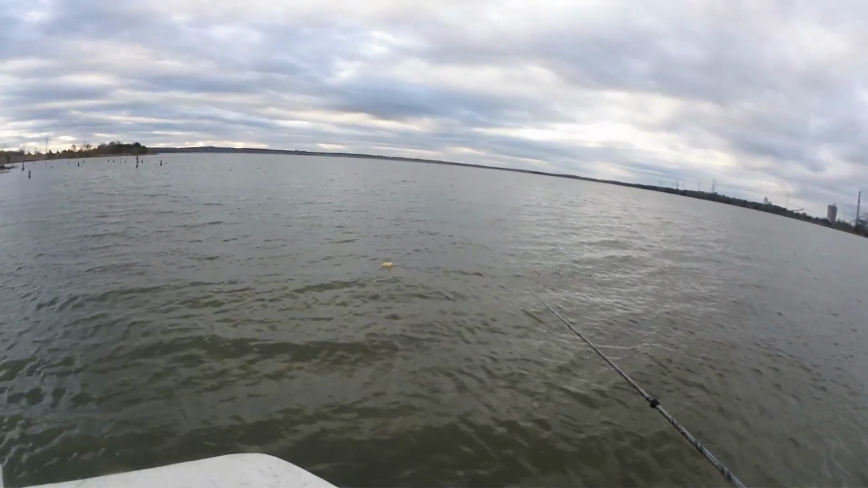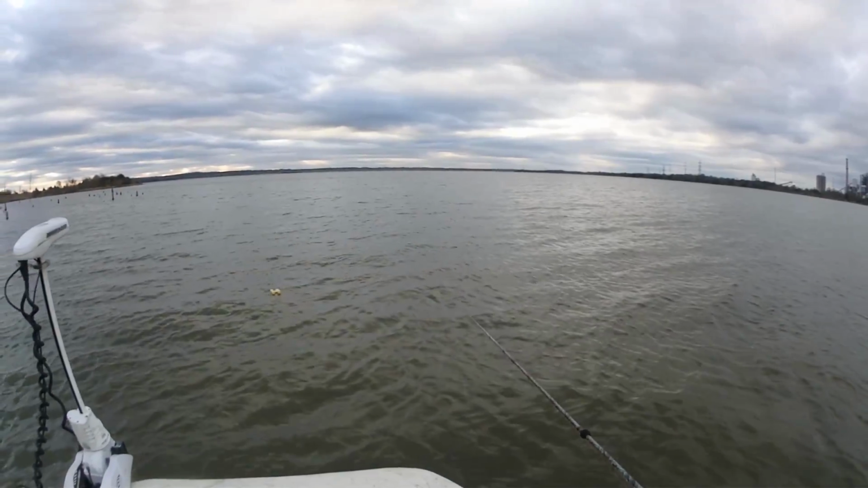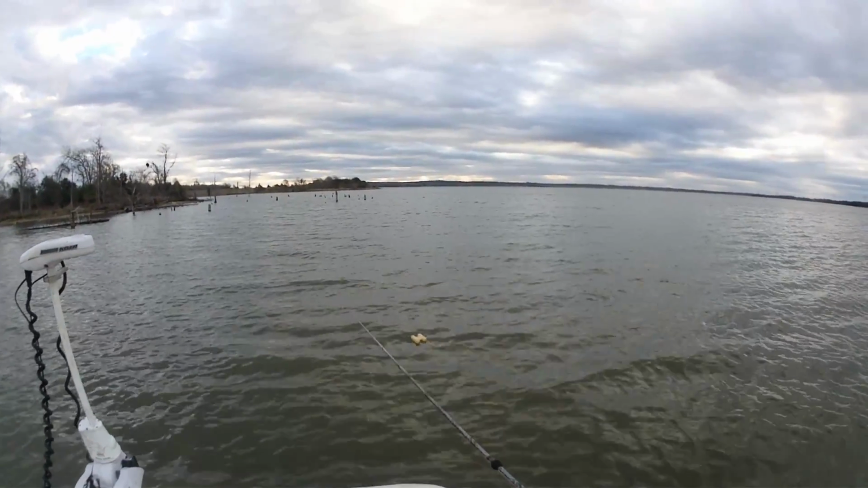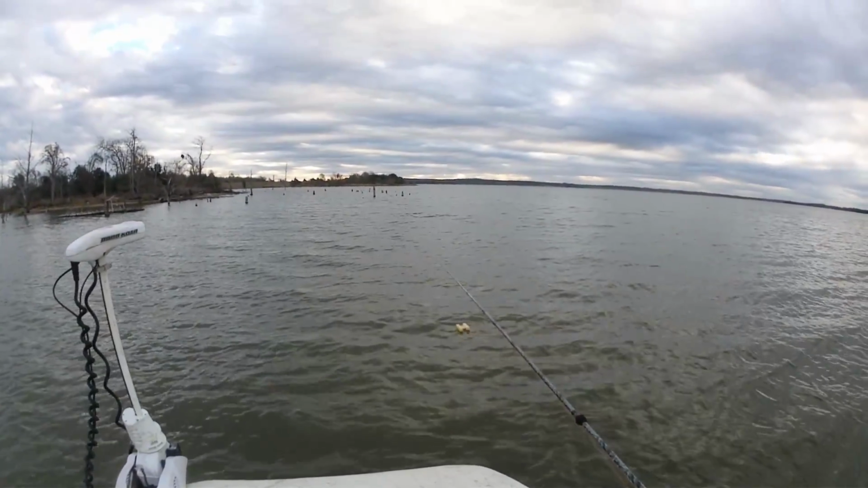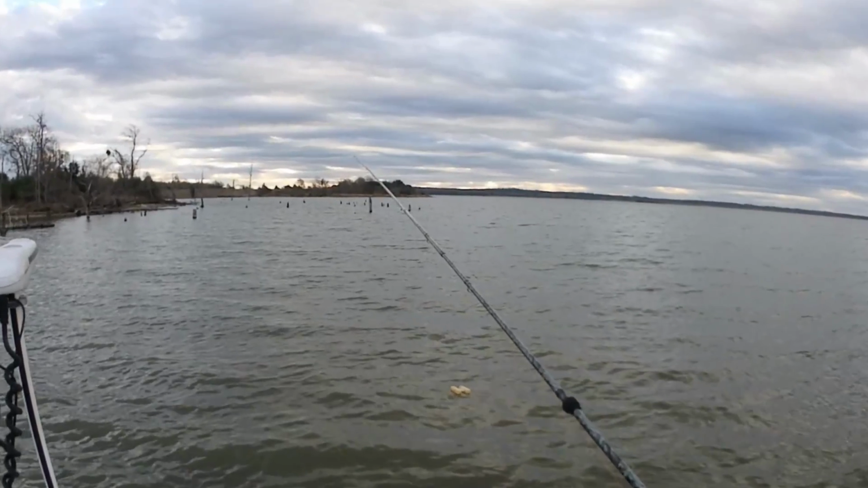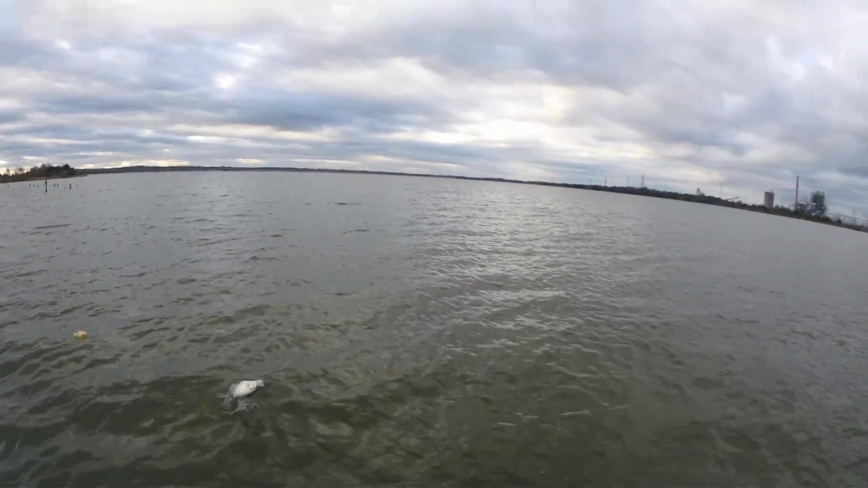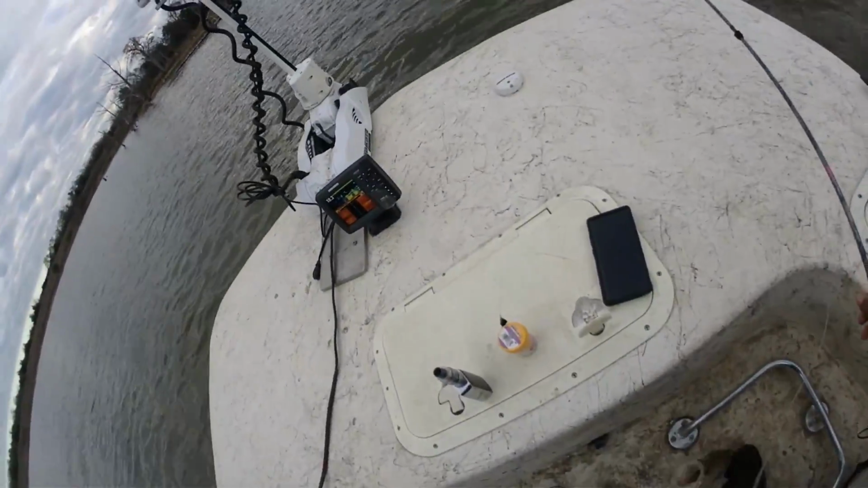So guys, I hadn't felt that structure yet. I had a bump a little while ago, but all right, finally felt it. So I know the structure is right there at the marker. And there we go. Yes, sir. And it's a nice one.